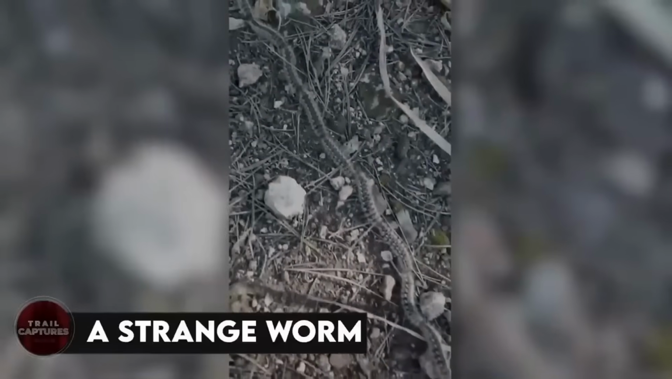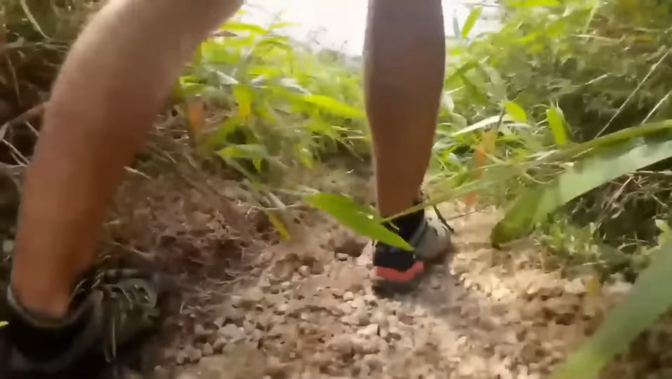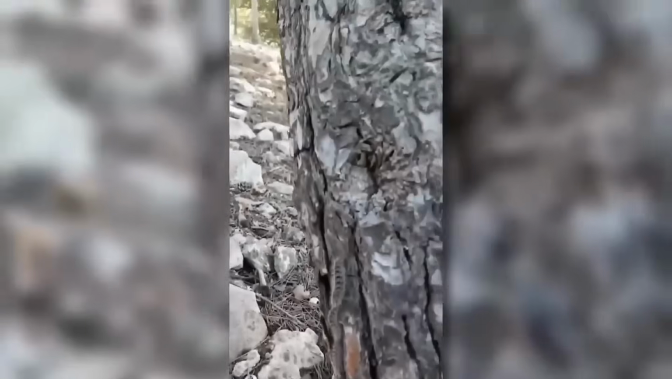A strange worm. A man in Australia was out for his routine walk when he came across this strange-looking worm-like thing. It's not the fact that it looks like a worm that makes it strange, but it's the length of the thing and the way it's divided into multiple segments is what makes it strangest of all. I've never seen any worm of such length before.